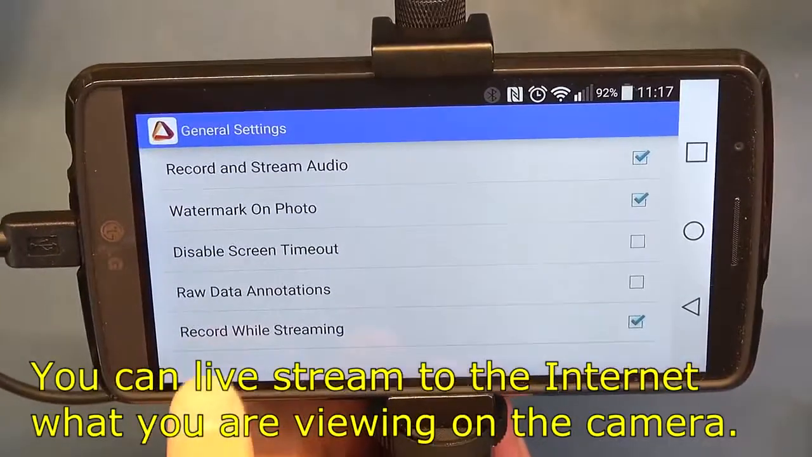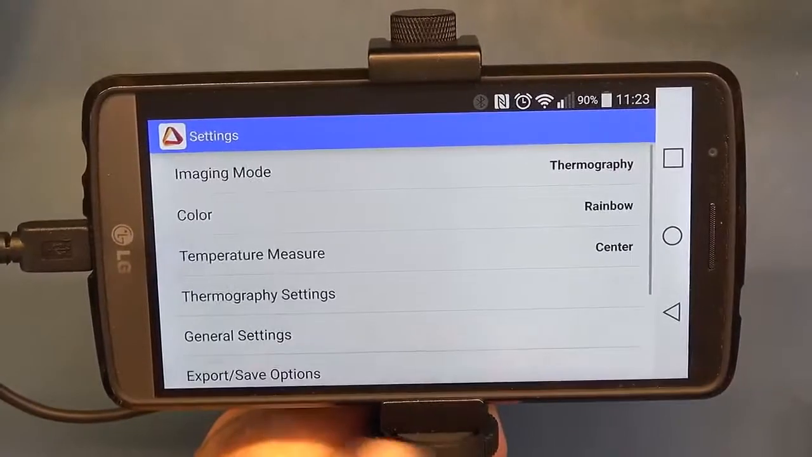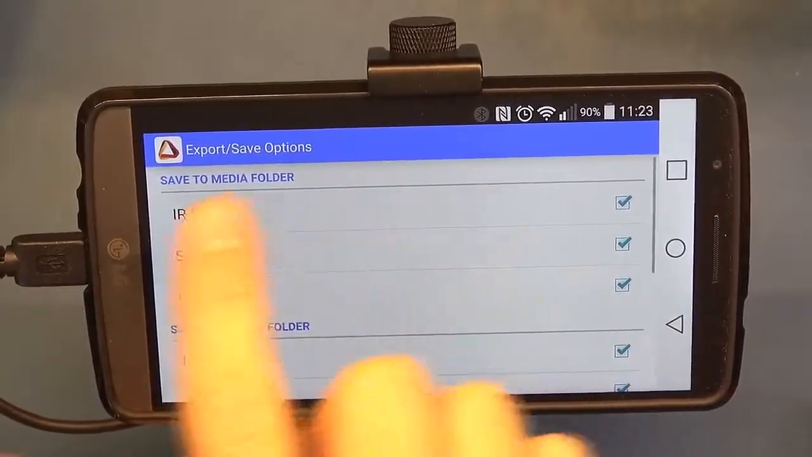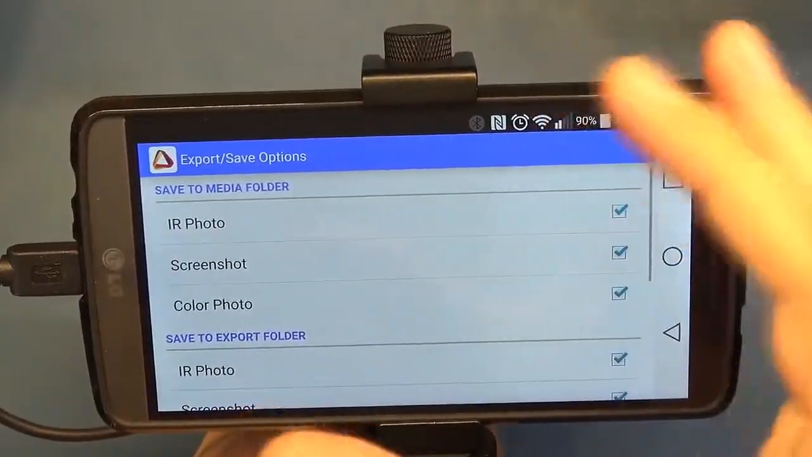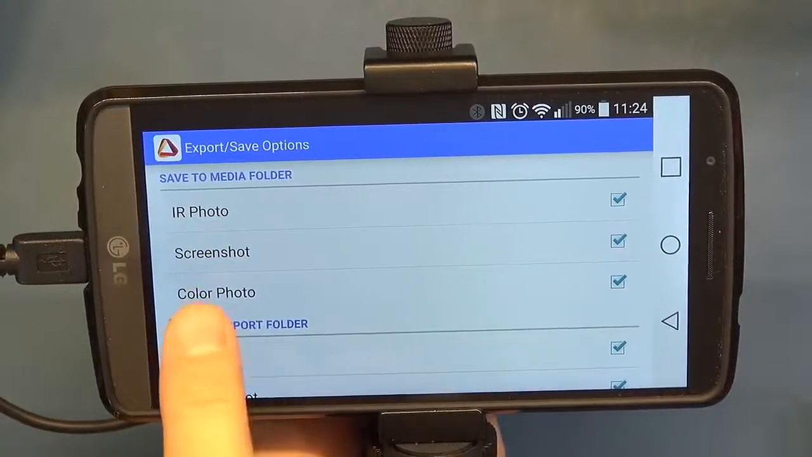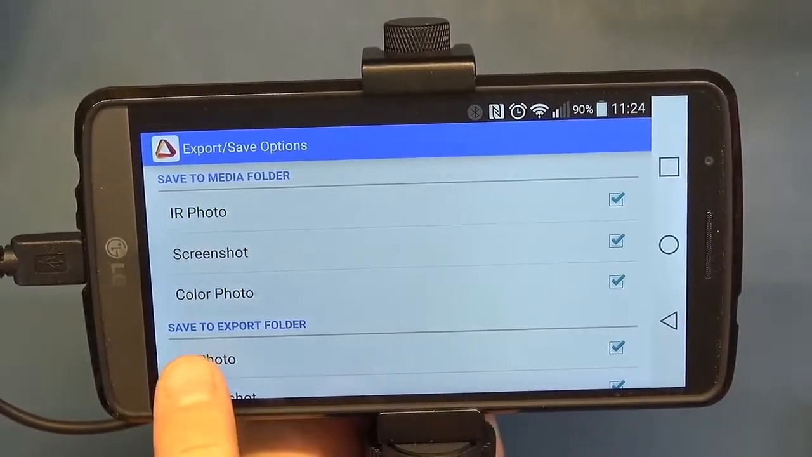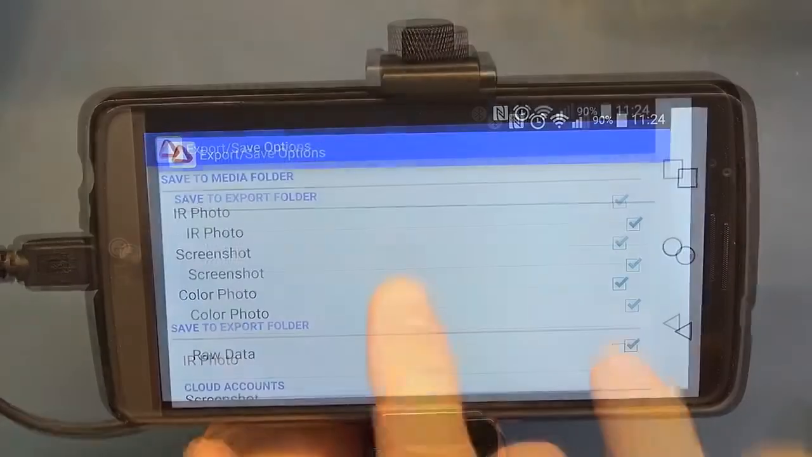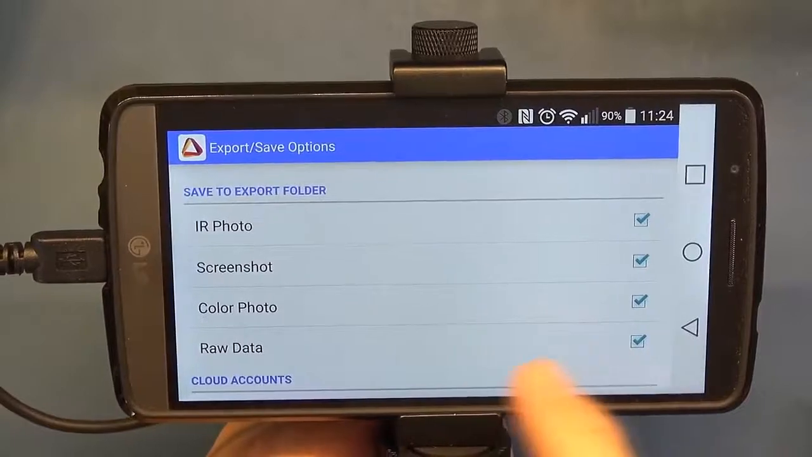And then you've got an option to record while you're streaming. In the export and save options, you've got two places here. You can either save to the media folder, which is the media folder on the phone, and there you can specify your IR photo, a screenshot, and include a color photo. Or you can save to the export folder. The export folder is the one that's going to be used by the analysis software on your PC.